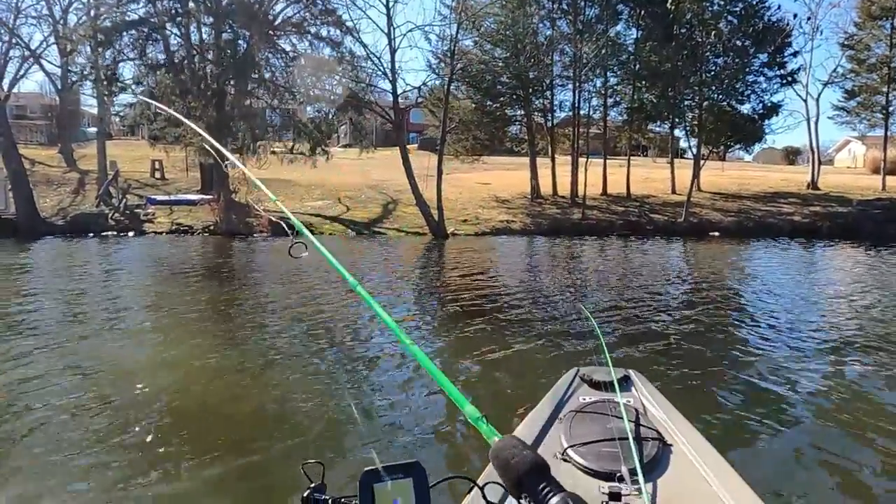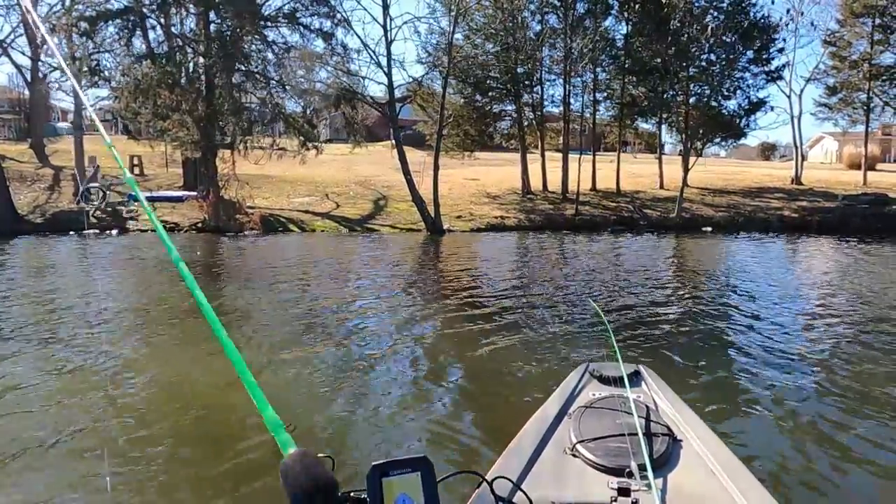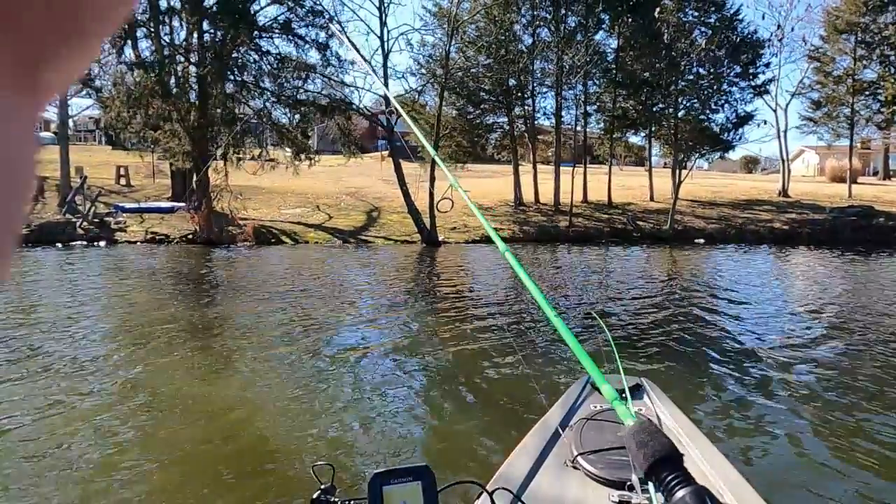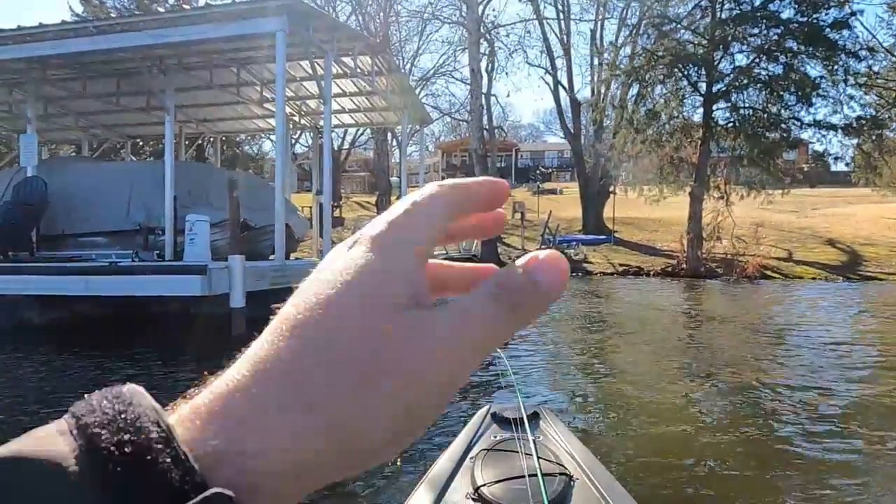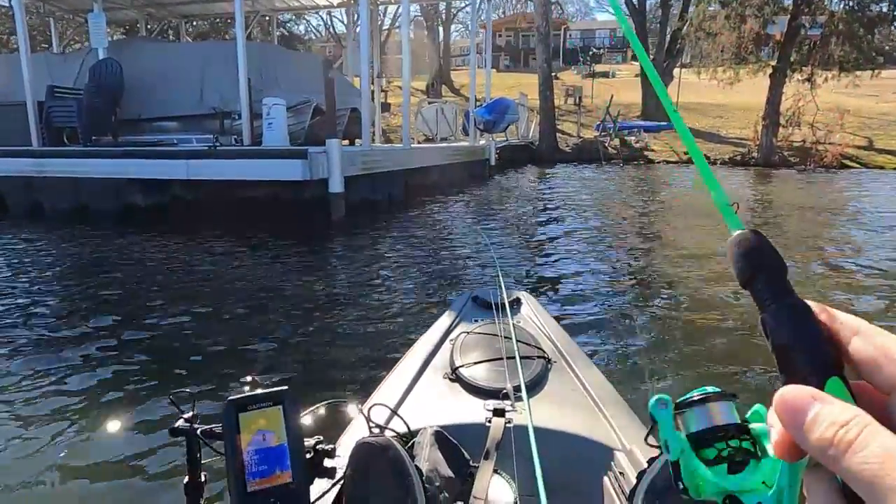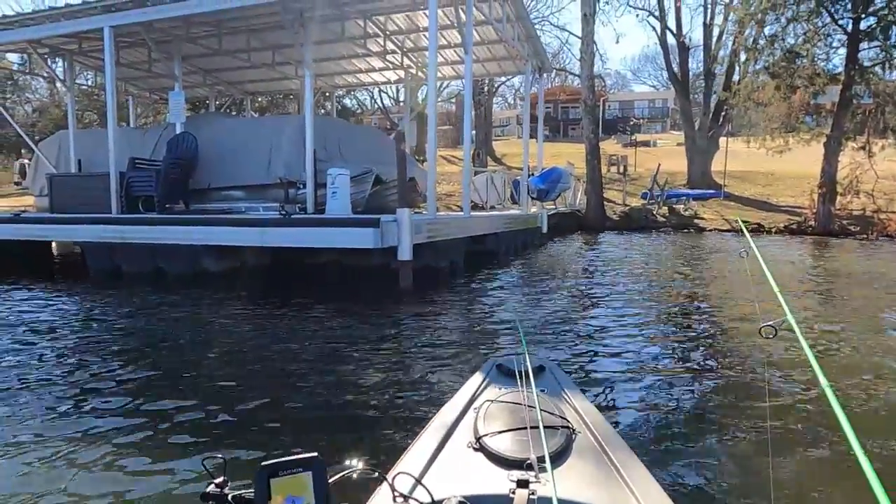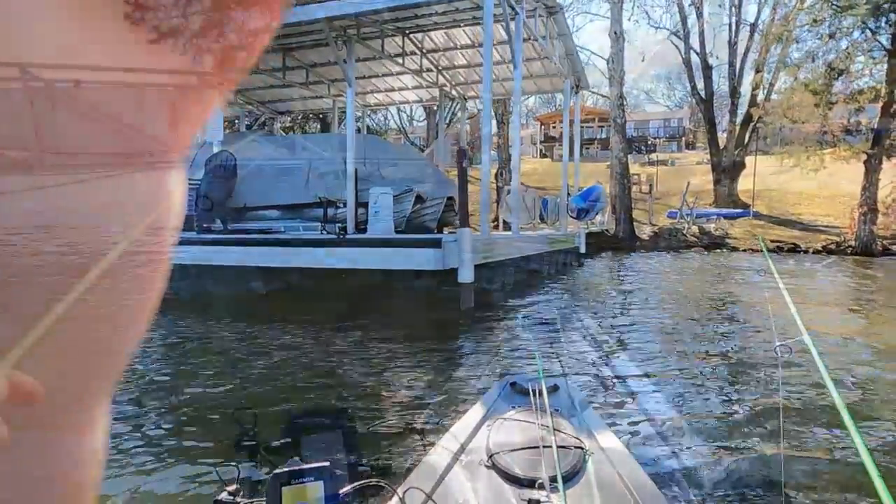No. Another almost. What the hell? Tree. Alright, let's go get it. Got snagged. Trying to get out from away from this dock. I'll be right back when I get out.